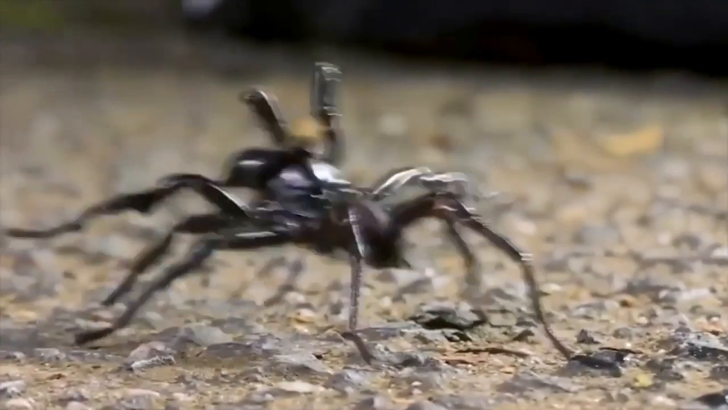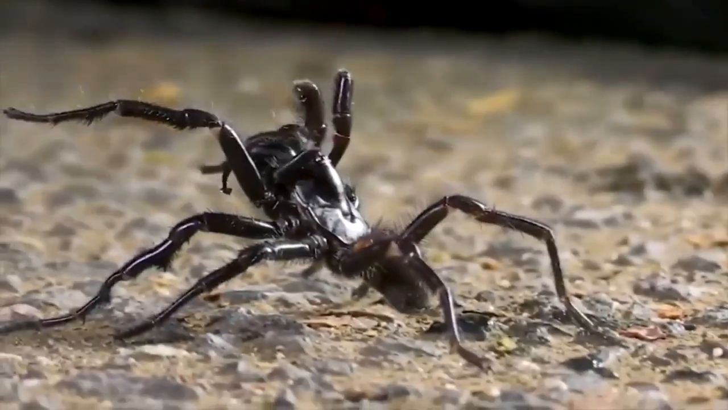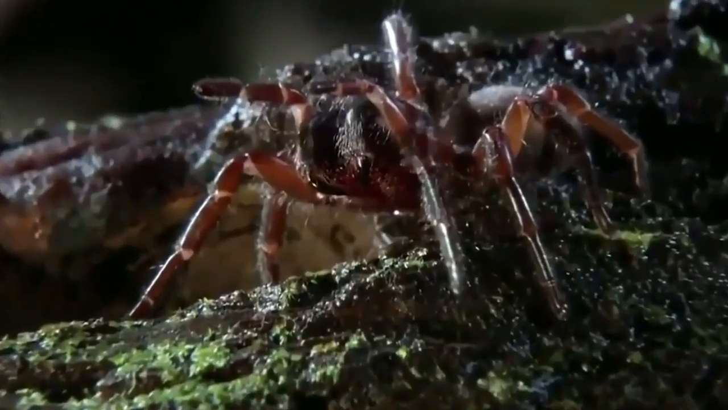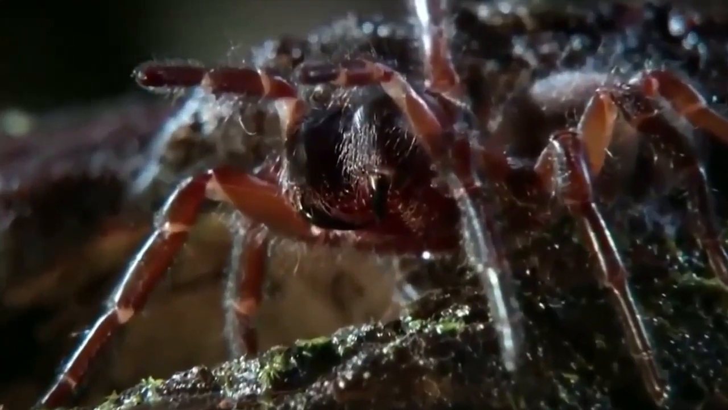Australian funnel-web spider. If you're planning a trip to the land down under, beware of the Australian funnel-web spider. This arachnid is a real killer. With venom so potent, it can send you to the great beyond in just a matter of hours.